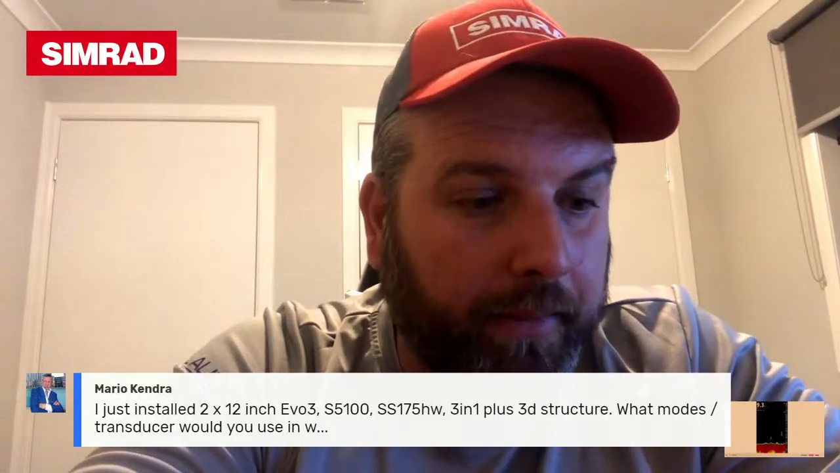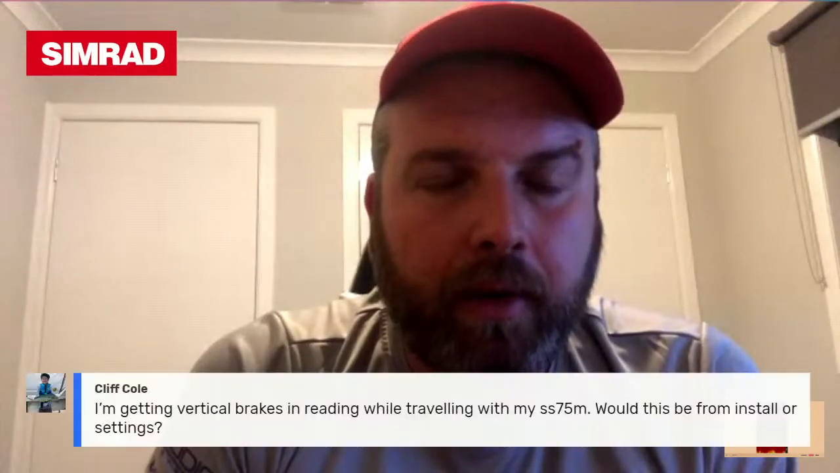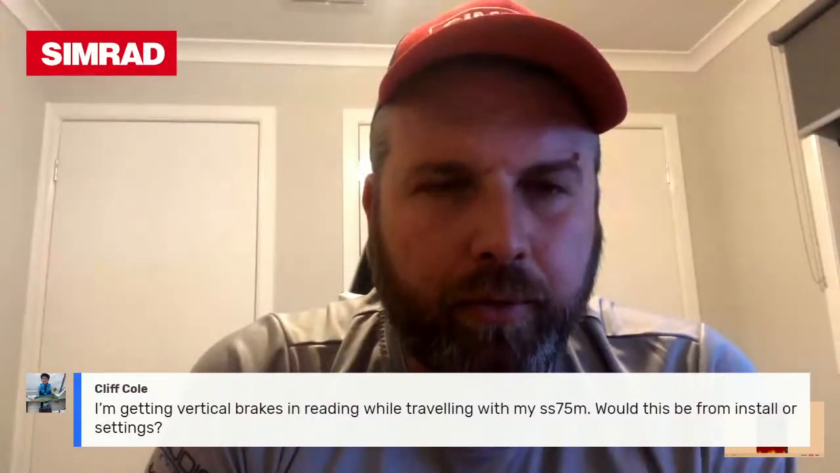Western Port, literally, Hastings boat ramp is less than 15 minutes from my house here, and I do fish it quite often, so I'm quite familiar with that. Yeah, high chirp, narrow beam with your 3-in-1.